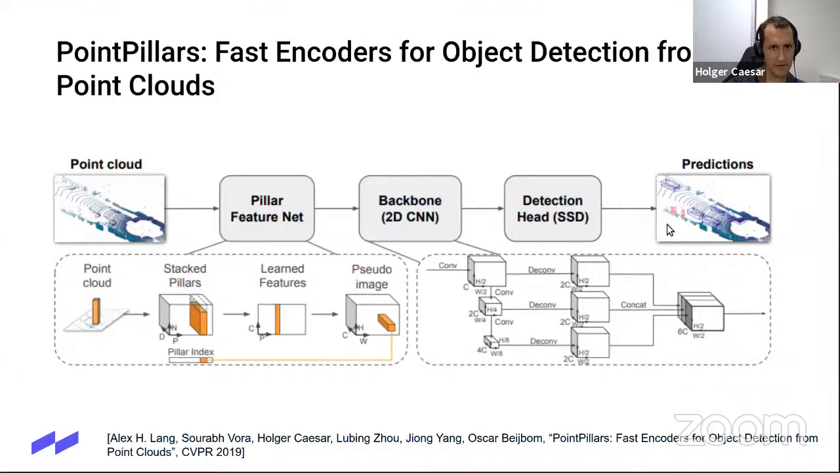And the way this method works is that it organizes the point cloud in vertical pillars, and then it learns the feature representation inside each of these pillars, which is a standard PointNet. Then it stacks these feature representations in a pseudo image, and that is passed to a backbone and a detection head, which outputs these detections. That's a very interesting approach because it's very fast.